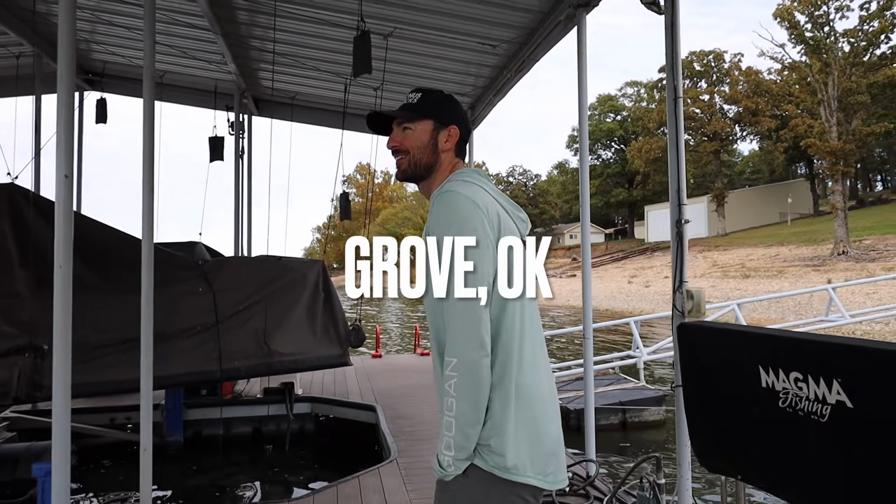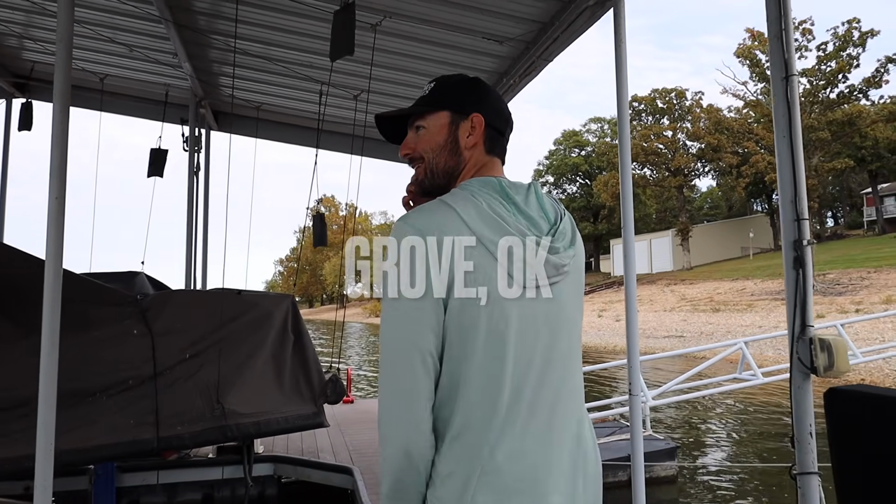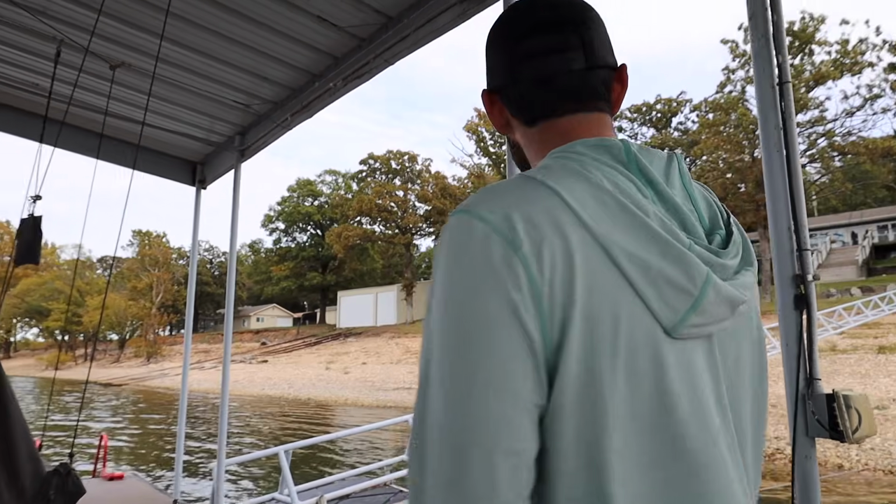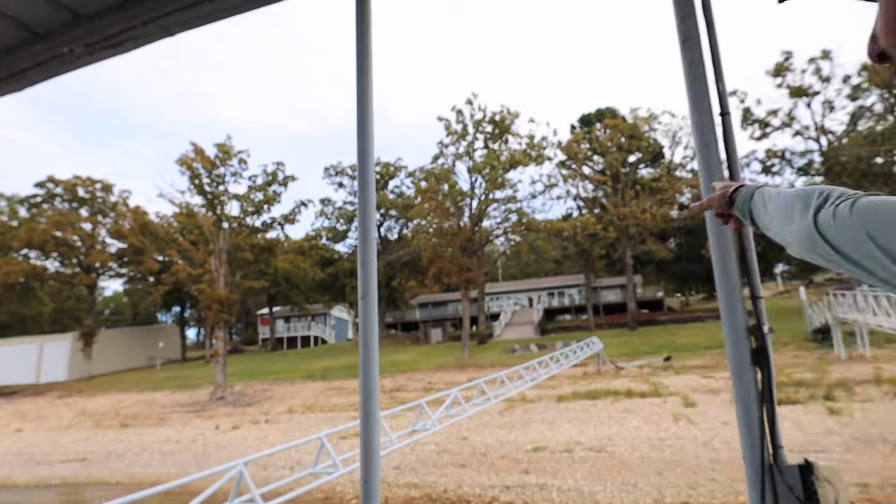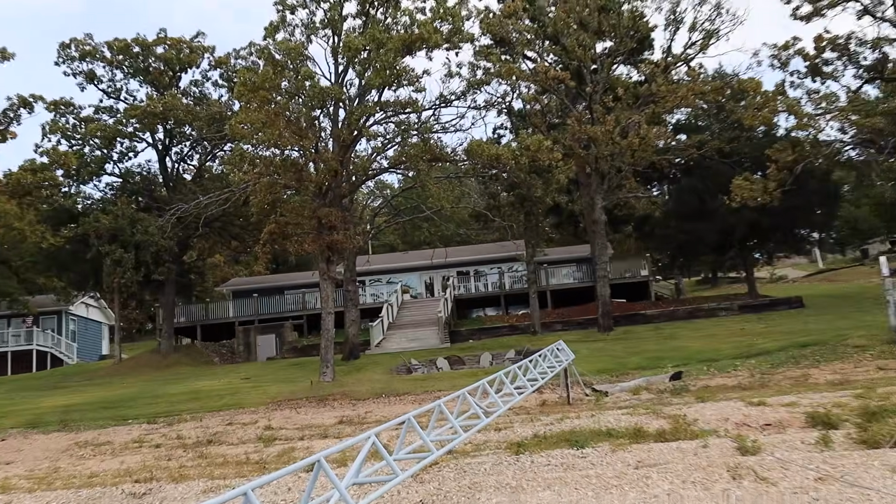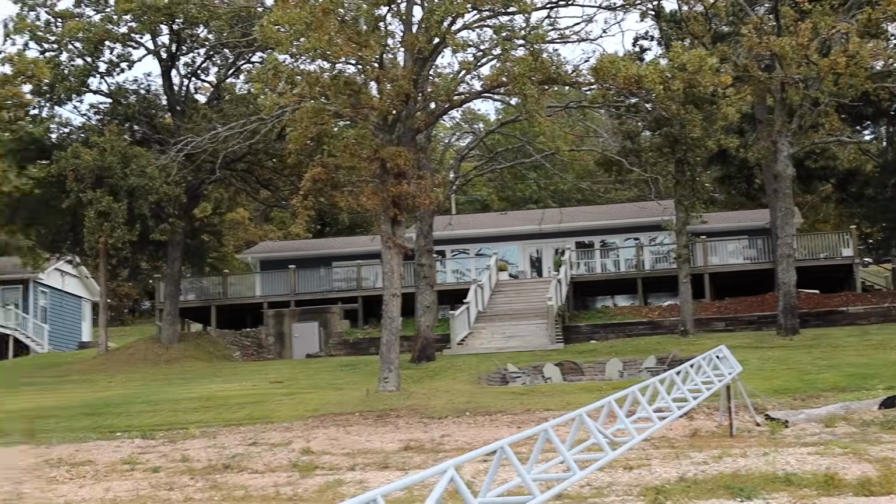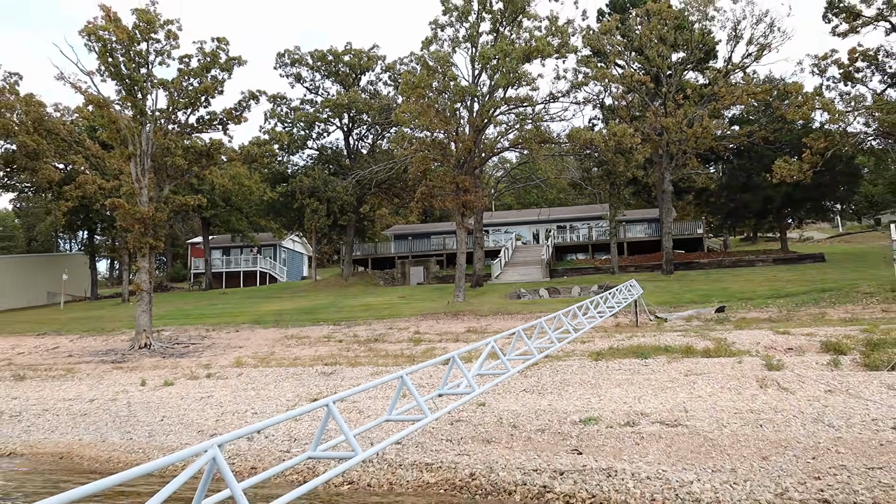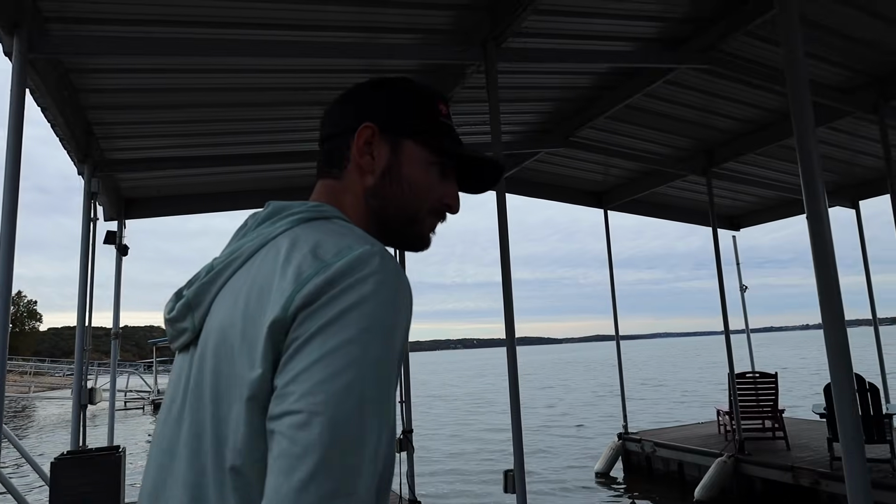Just made it to Grand Lake. Airbnb this week is on the water, so walking down to the dock to see how the lake's looking. There's our house up there. Nice place. We got the house there and the little cabin there as well. So we got plenty of room this week. Nice little house on the water.